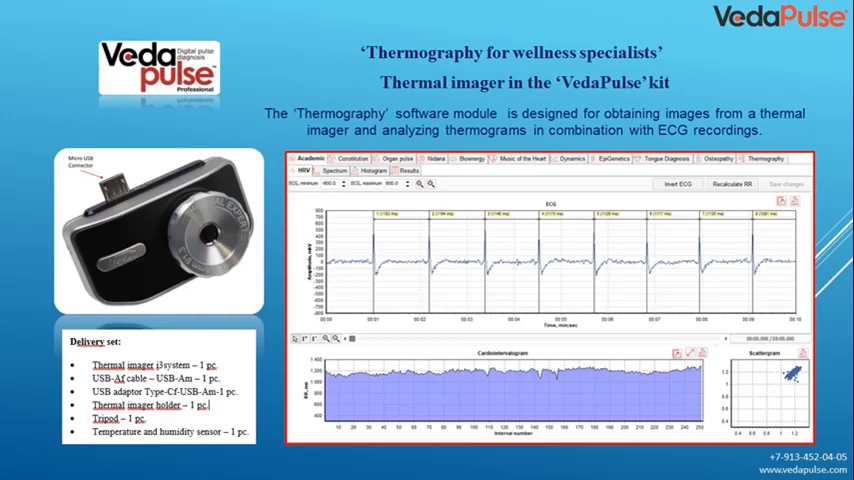The thermography software module is designed for obtaining images from a thermal imager, and analyzing thermograms in combination with ECG recordings. Here, as an example, the heart rate variability is shown. The thermal imager that we offer you is shown on a tripod. This is a very good bolometric thermal imager, which allows you to see the problems that I will describe below. Complete set of delivery. Here you can see it. If you have any questions, you can get advice by phone or on the website.